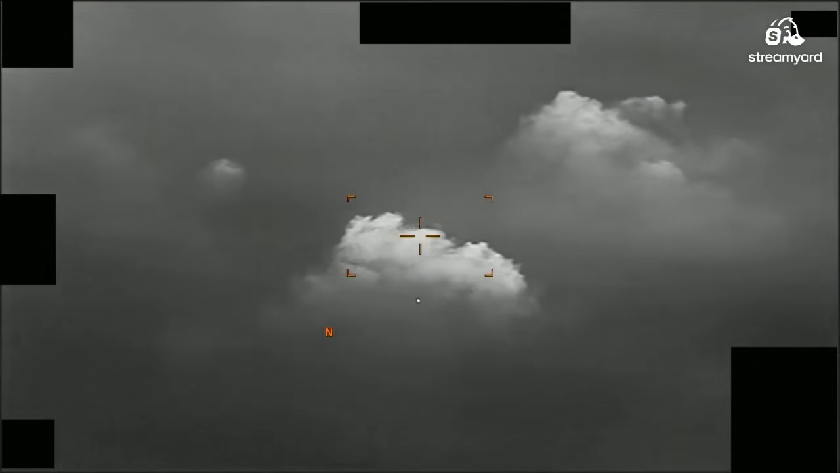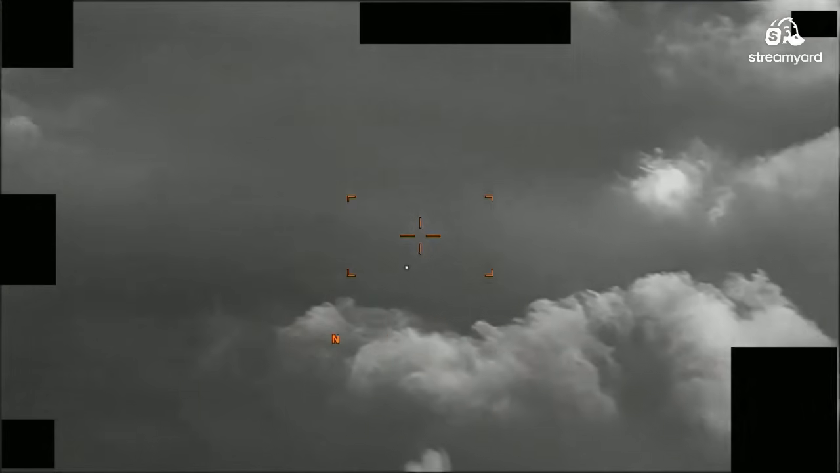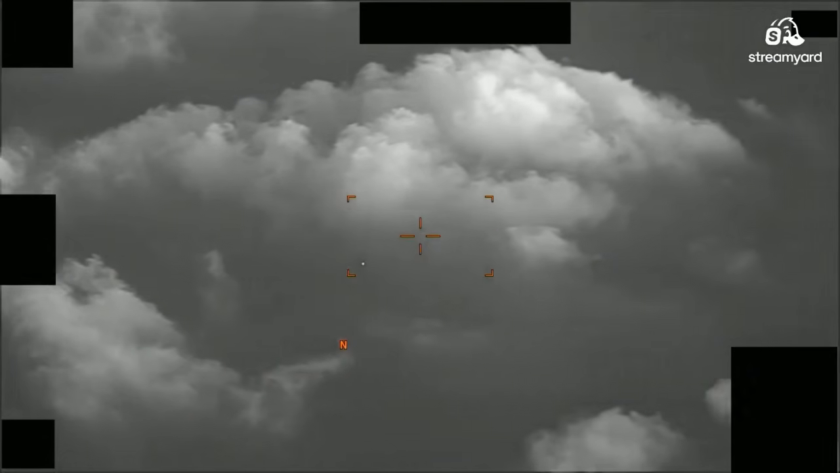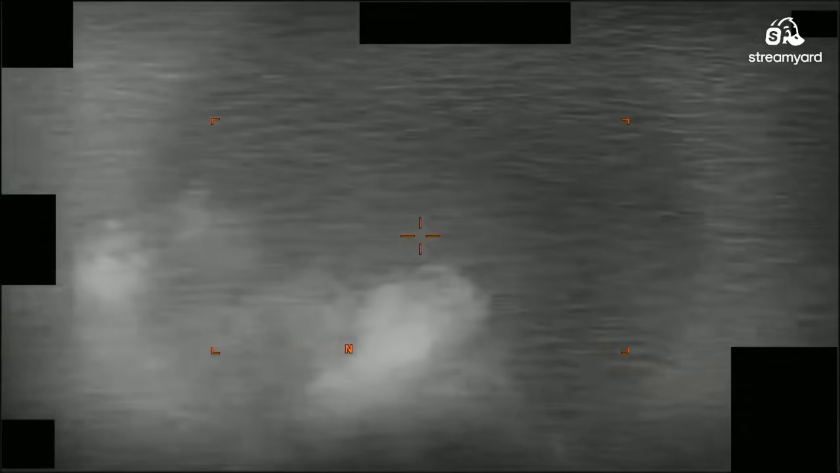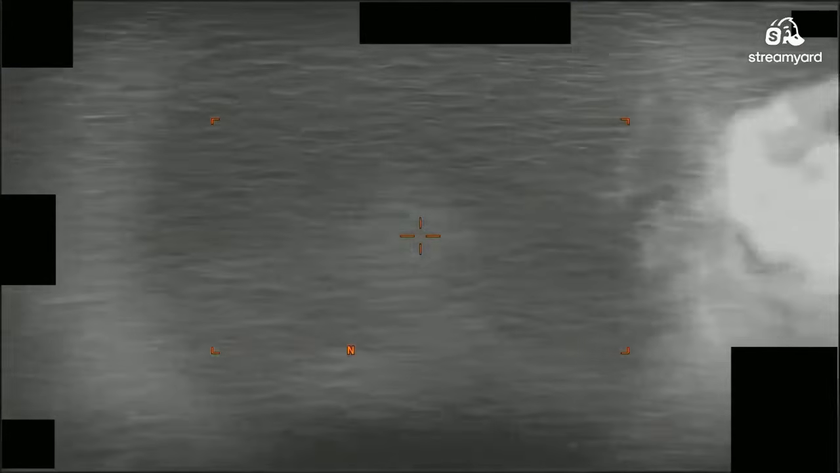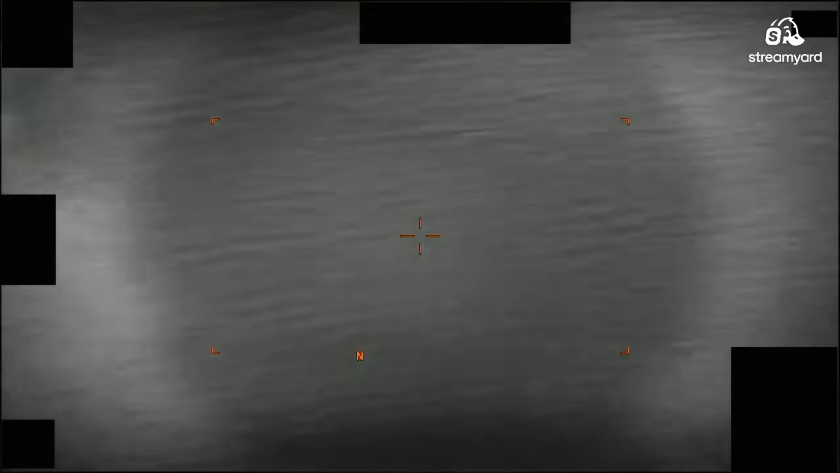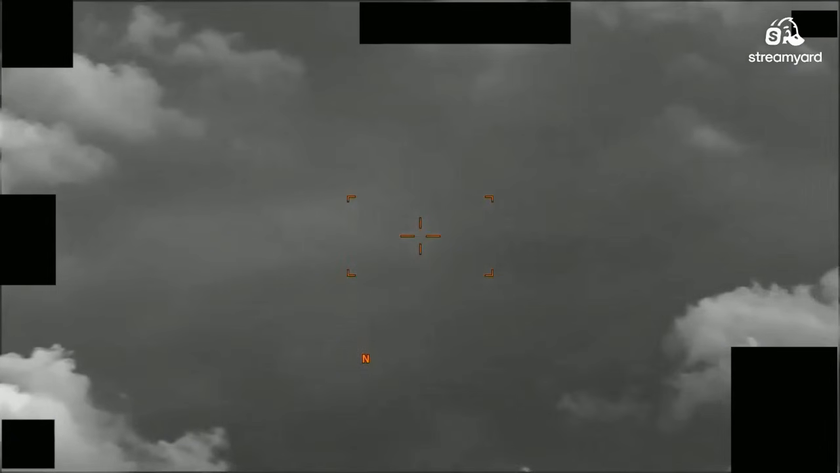There you go. All right, it's more distinct now. It's got a black halo around it. Interesting. It still might be a balloon. I don't know why we're not zooming in. There we go. And it went by. This operator is not operating this FLIR with a lot of proficiency. So I guess we just have to scrap this one. This is operator error.